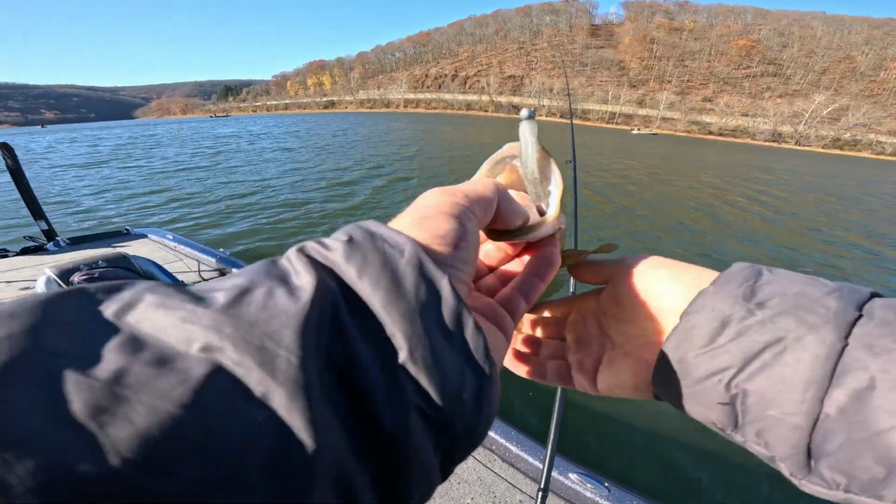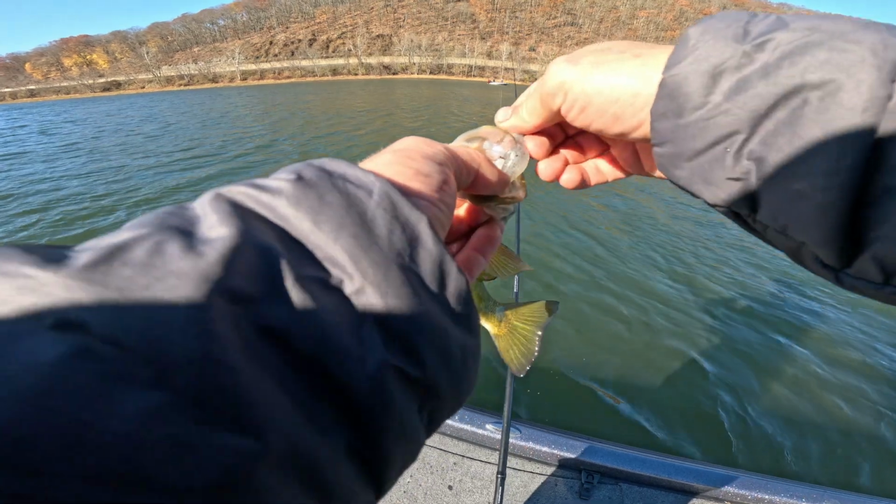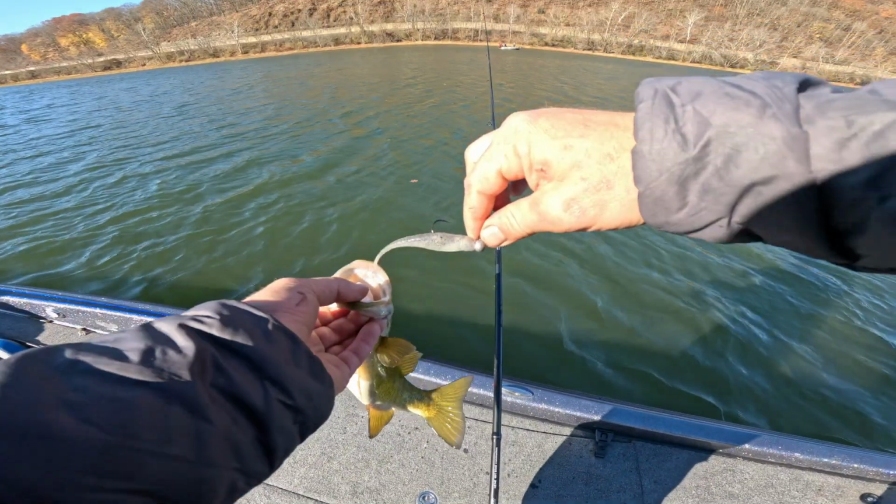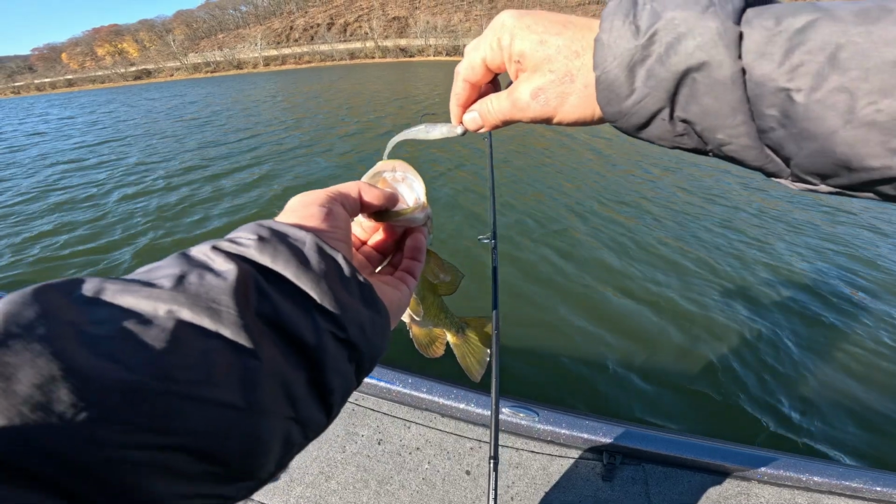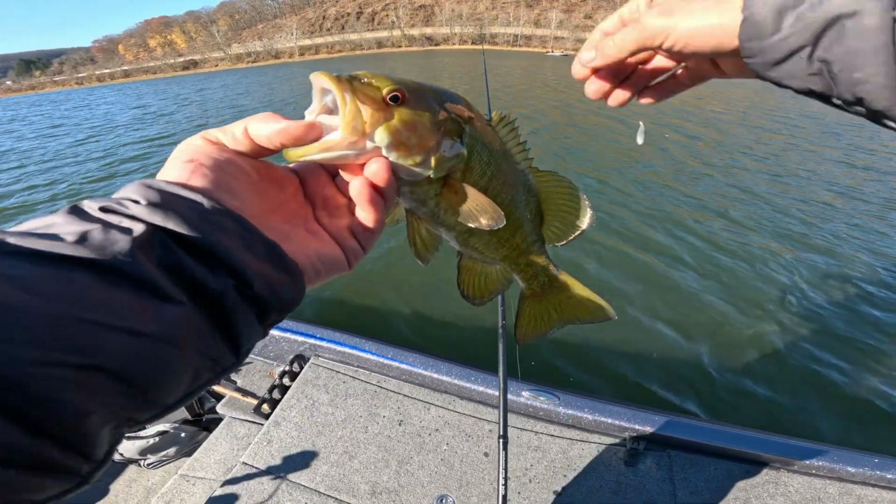Right in the roof of the mouth, and that's where you're going to hook every one of those fish, right in the roof, just because of how that presentation comes through the water horizontally like that. As it's coming through and those fish eat it, you have nothing stopping you from putting a perfect hook set on those fish. But that is a beautiful smallmouth.